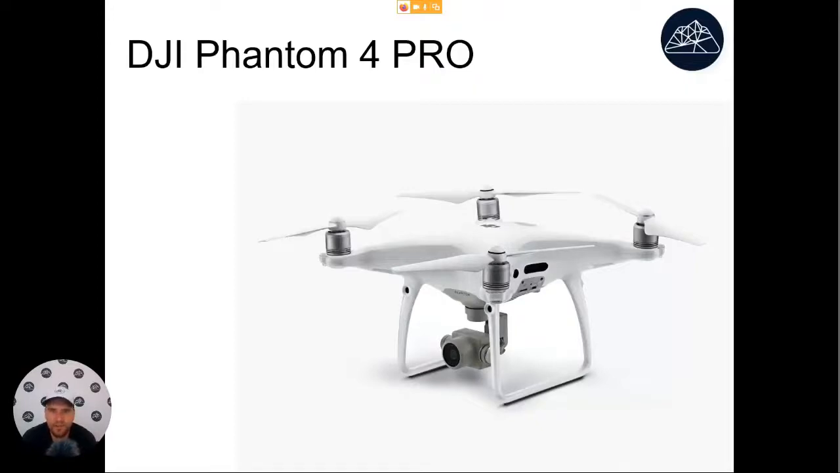DJI took out all the parts that they were able to use, and they sent them a refurbished drone for something around $700. So for half of the price. So that's a pretty good deal.